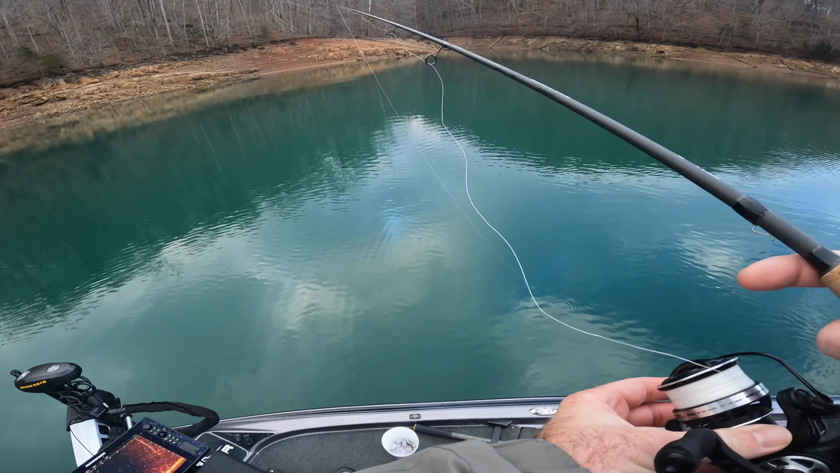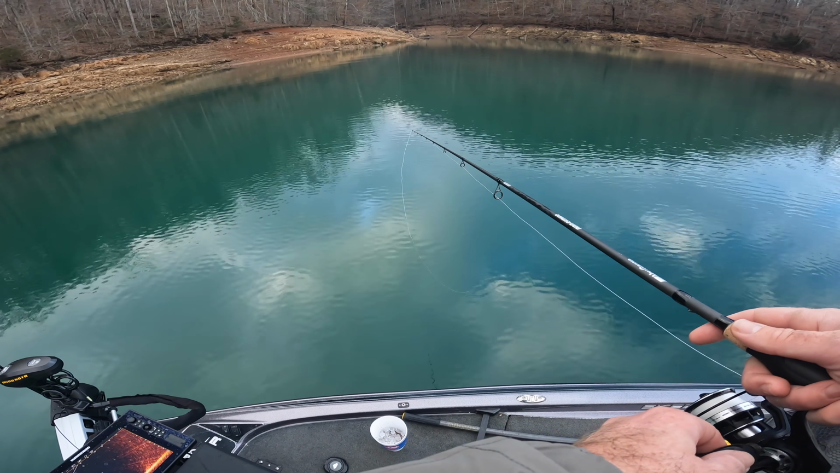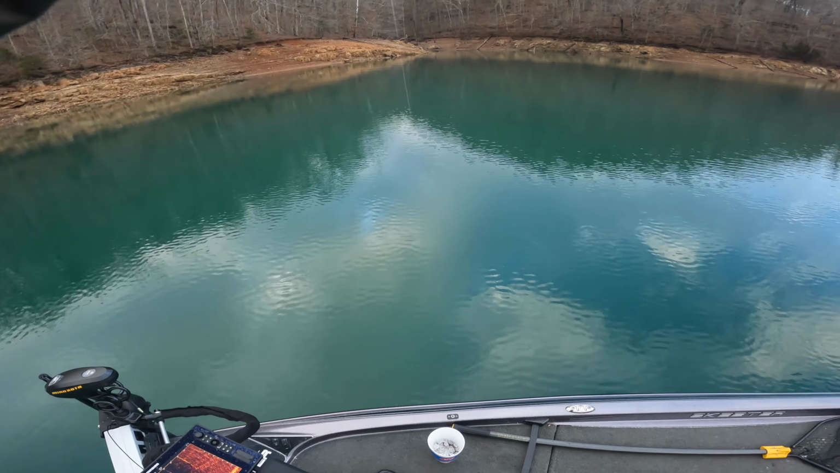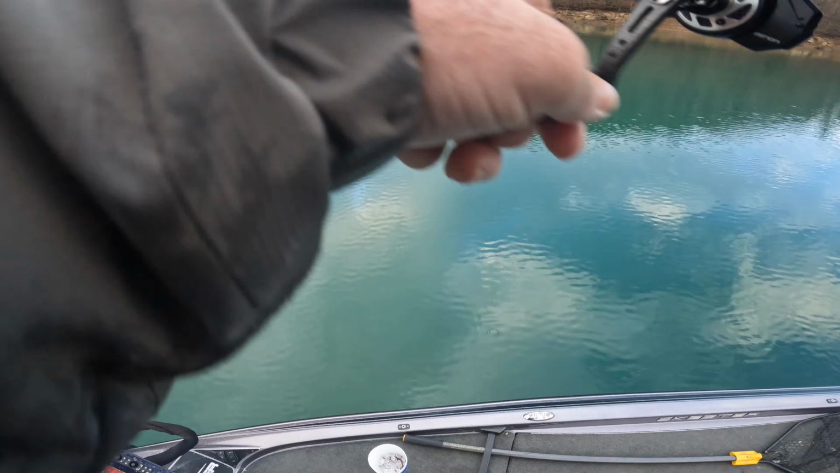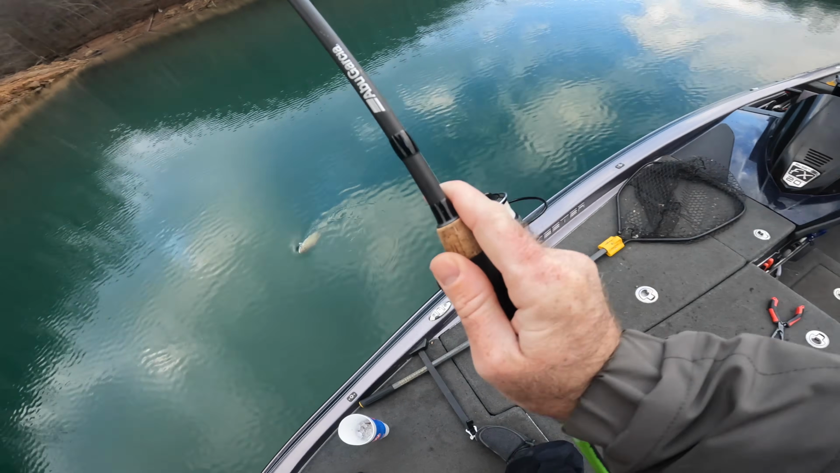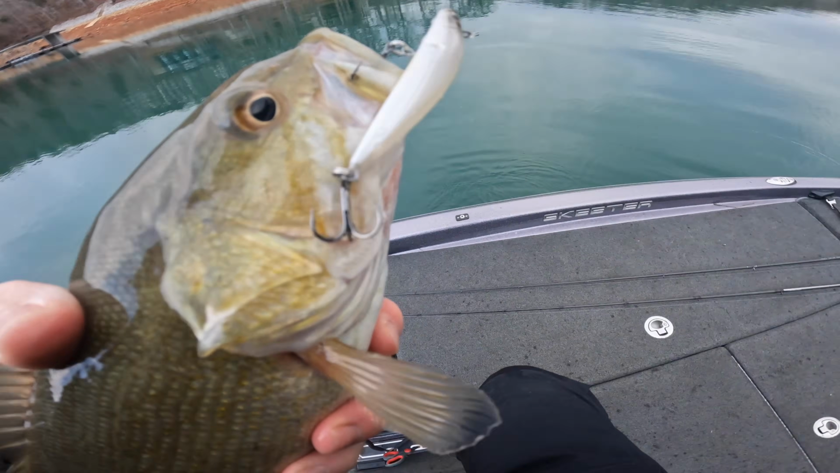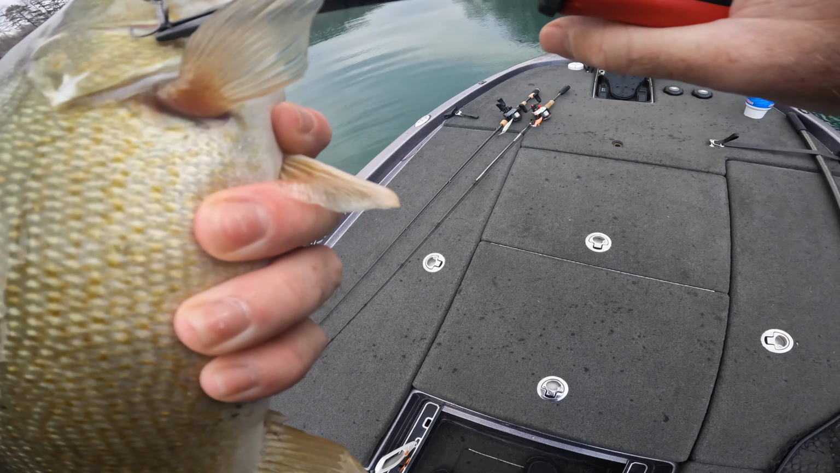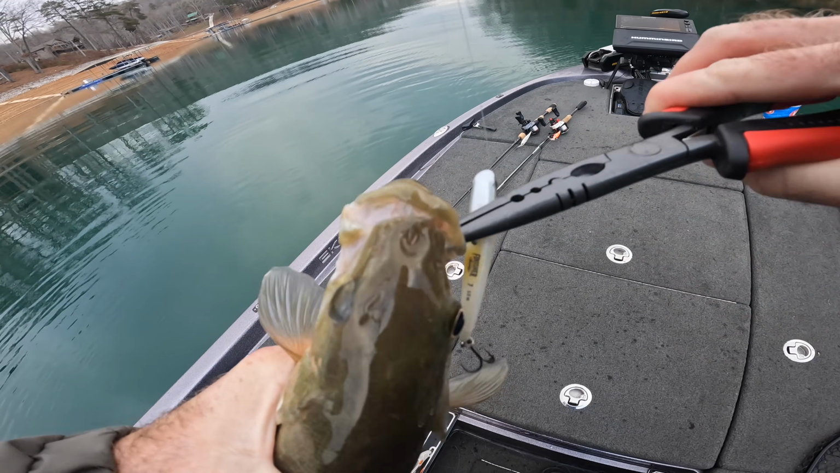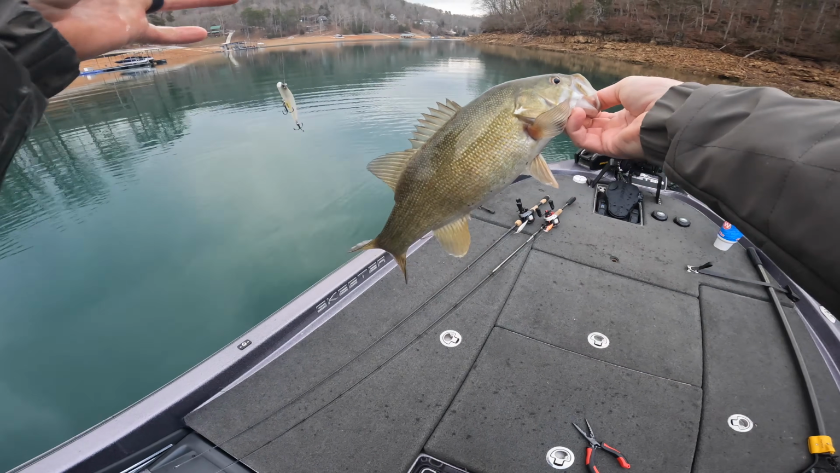Here they come again. That's awesome. That's awesome. It's a freaking good one too. Get up in here. Oh God, that's so much fun. Oh, that is so much fun. There's another one, guys. Just a chunky one.